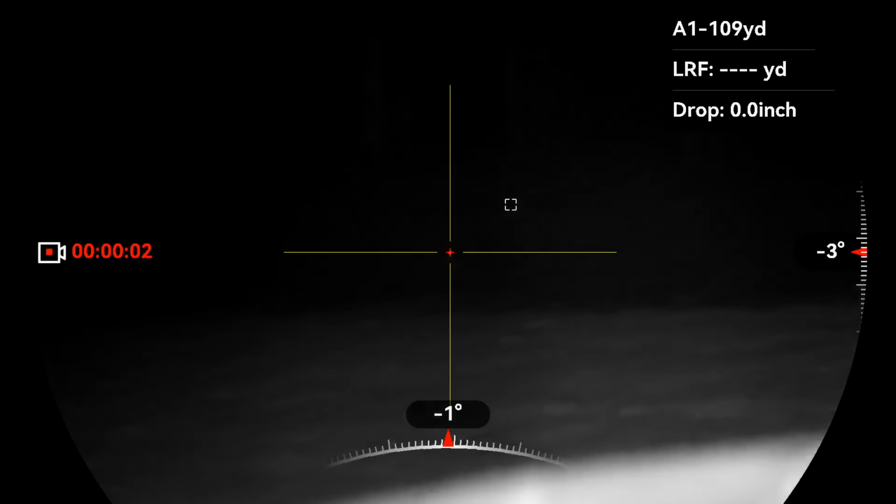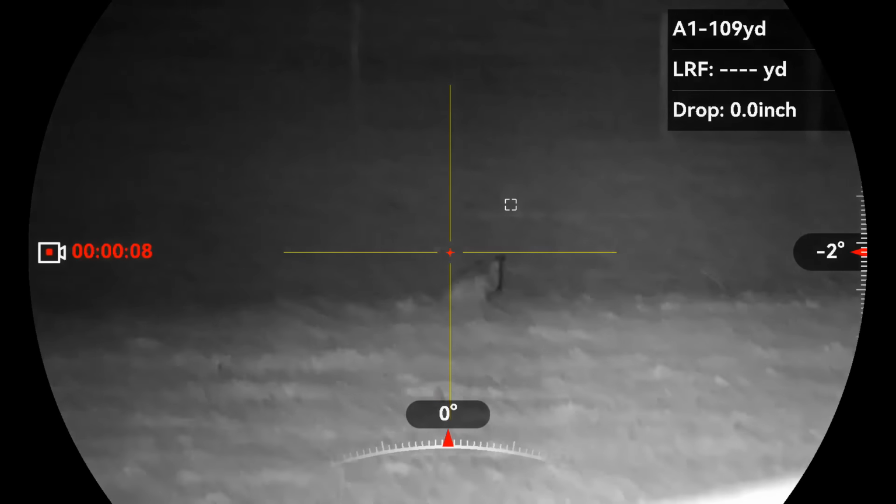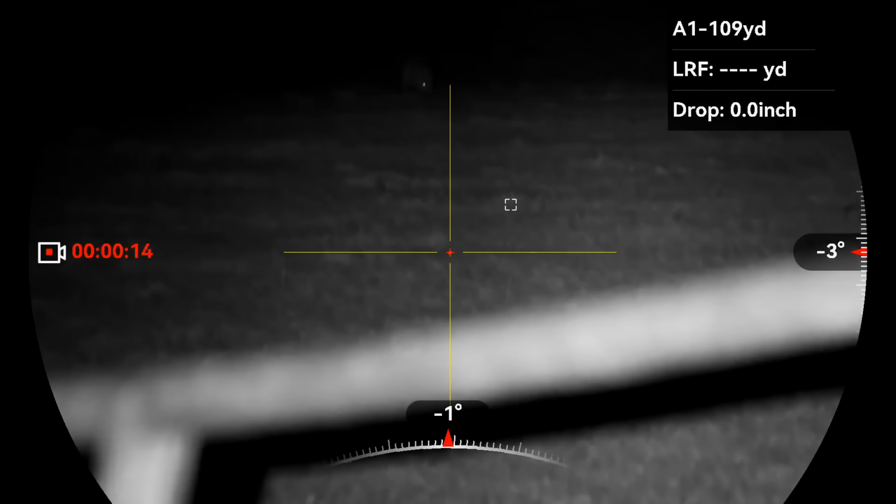After a while it seemed to lie down and started chewing at itself. It wasn't a great spot for me, as the top bar of the gate was playing havoc with the IR, but when it started walking back up the field again, I knew I had to take the shot.